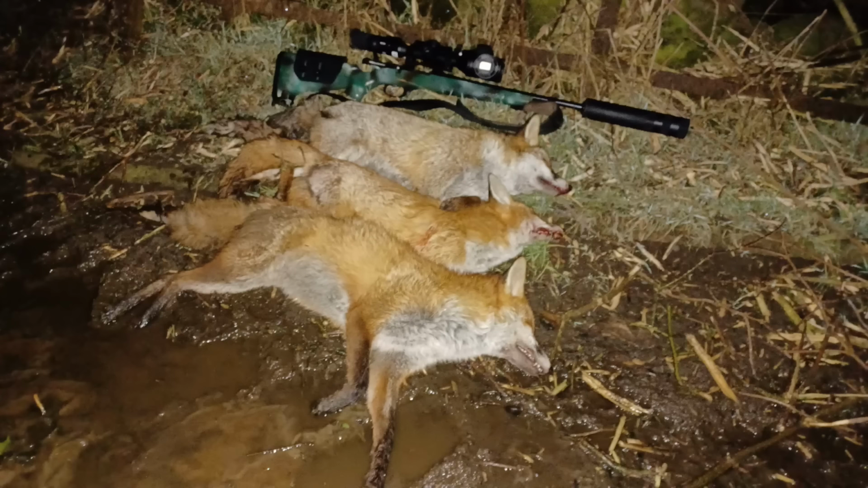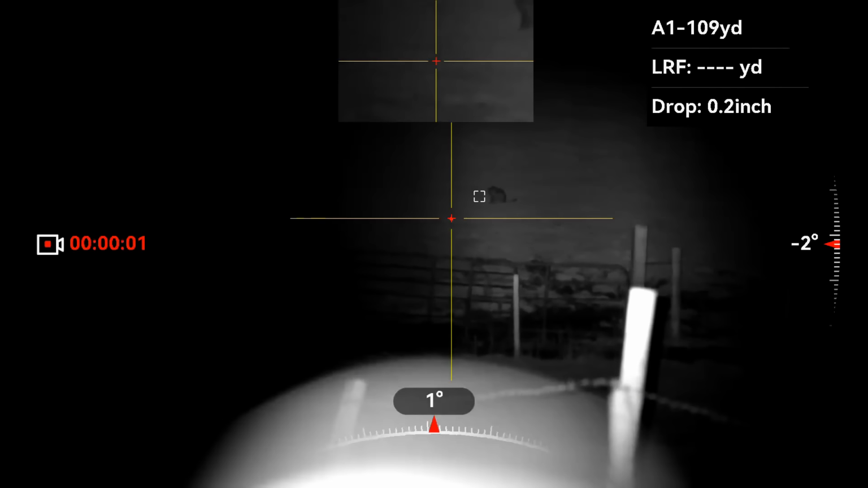This is the last one, the one that ran about 40-50 yards. And that's why it's chewing at itself, it has a dose of mange. Another vixen. That was three for the night. Don't often get that, and the farmer was well chuffed too.